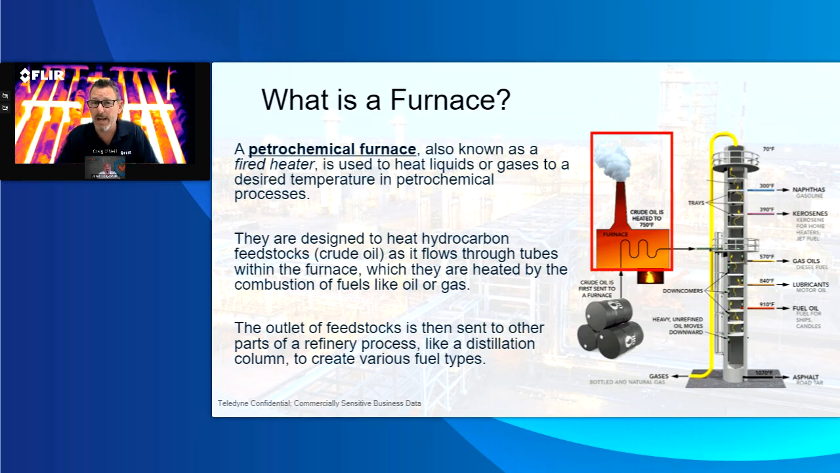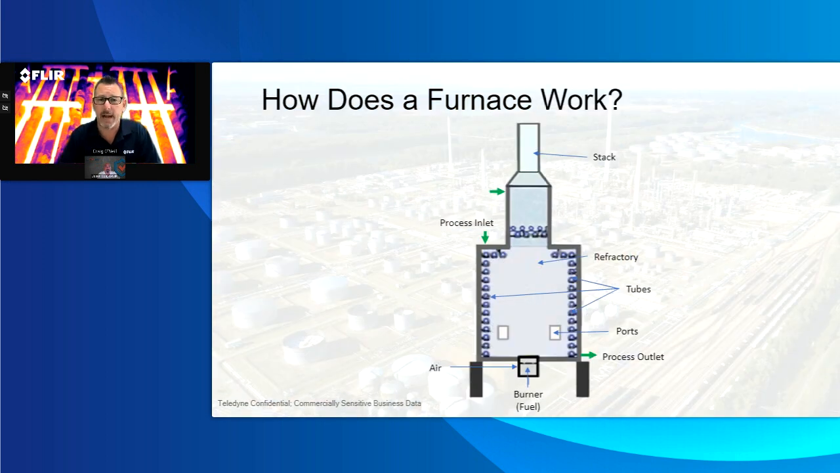And all we're doing in this thing is the very unique application of where we heat the feedstock to get it ready to go through the other types of a petrochemical facility, like a distillation column that you would see here. But what we're going to focus on today is only what's in the red rectangle there at the furnace side. How a furnace works is pretty simple, but the inspection process is quite challenging.